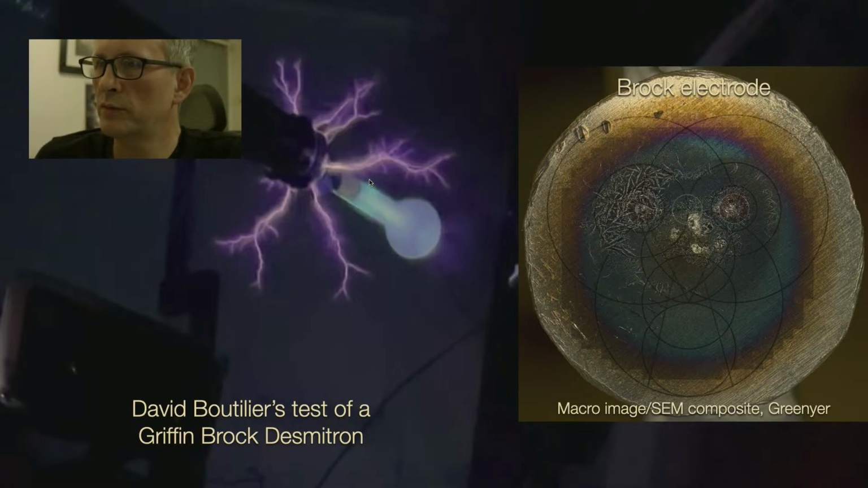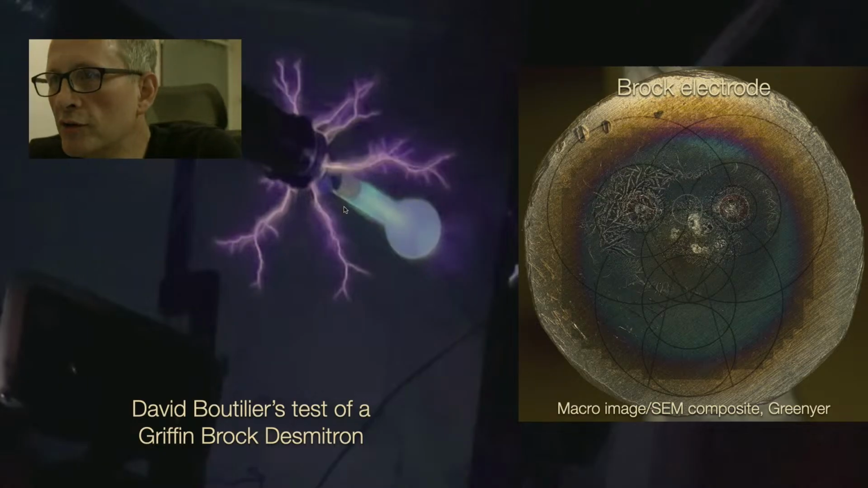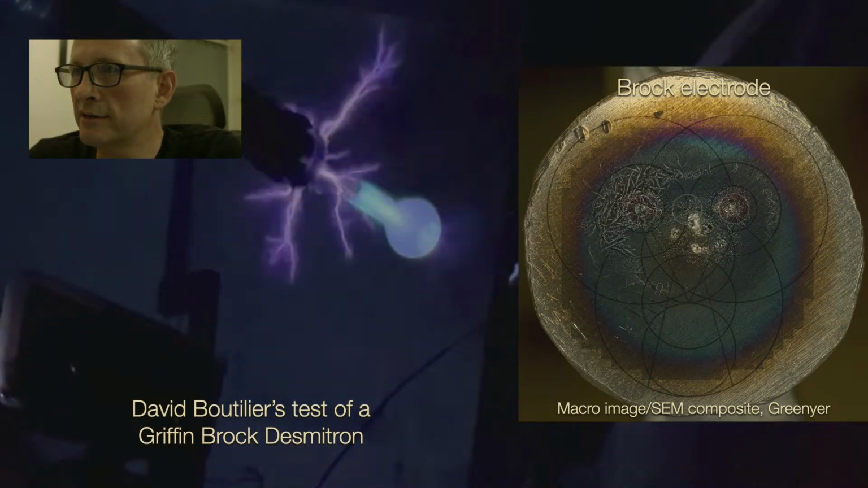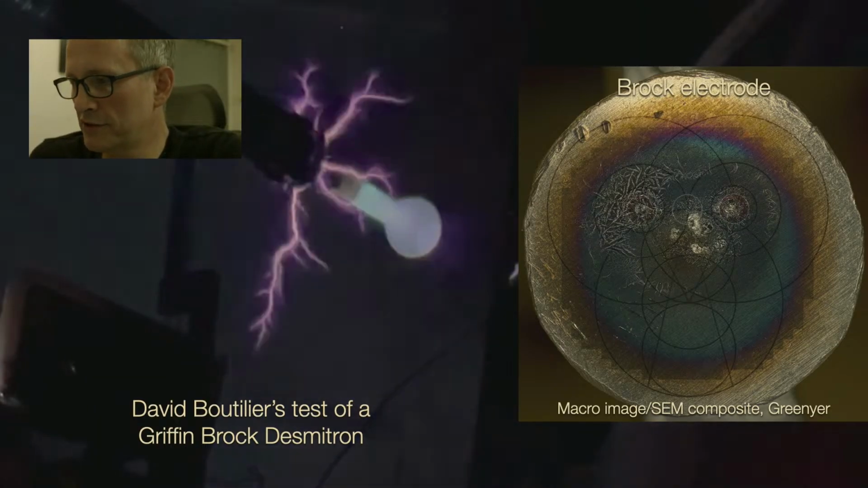Of course, within this tube here, the desmetron of Griffin Brock, it is not purple, and therefore we can reasonably safely conclude that the gas in this tube is not nitrogen. Okay, so there we have that, and there's this rather lovely video of the discharges going on here.